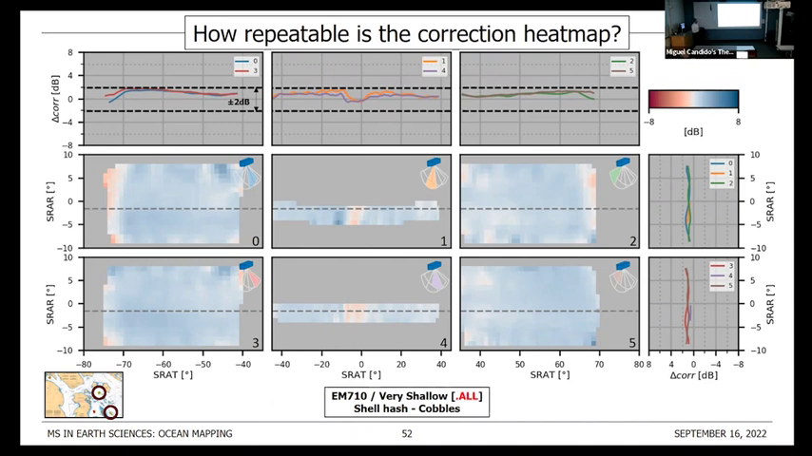And reasons for that? Well, in the outer sectors, we can spot a slight range-dependent trend, and that might have at least partially something to do with a miscalculation in our attenuation components.